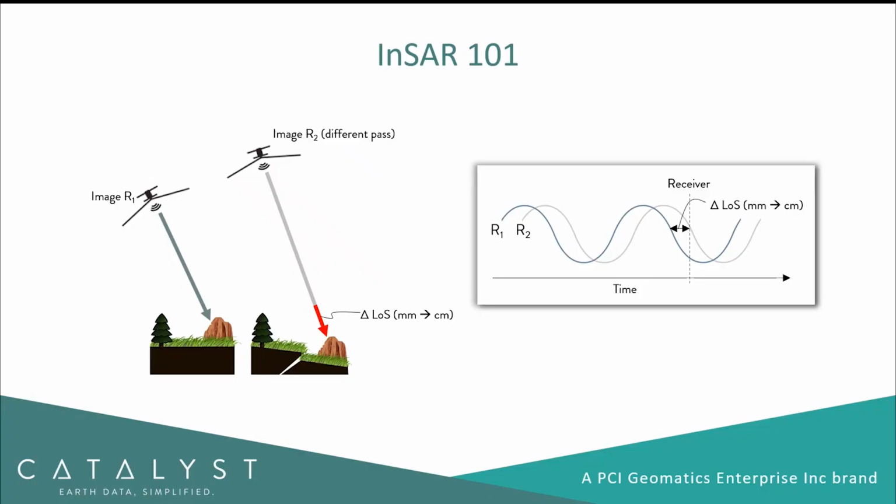So just a few words about InSAR. InSAR is interferometric SAR. It's a technique that's been developed over a number of decades by a number of scientists around the world. And what it leverages is the ability to process both the amplitude portion of radar images as well as the phase information.